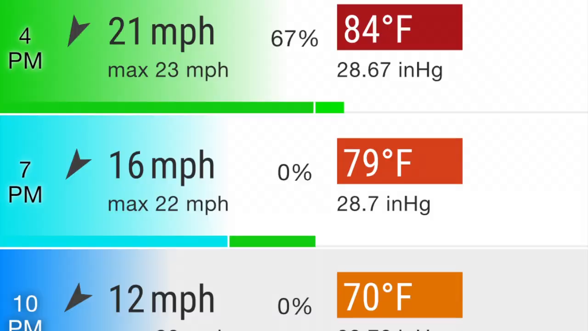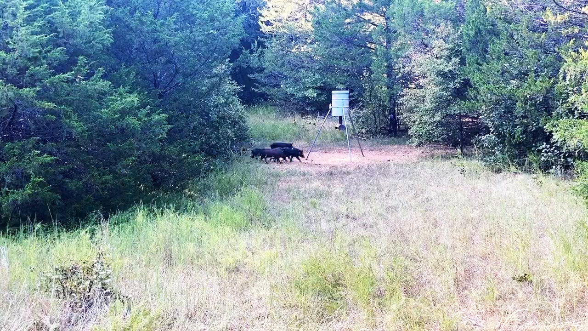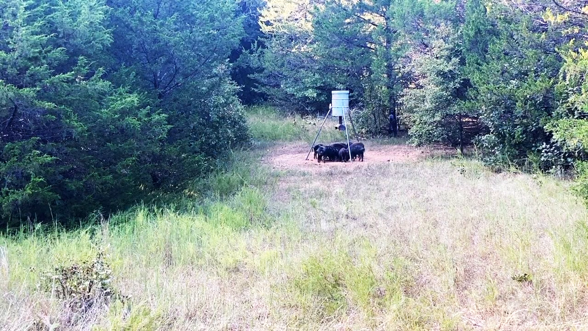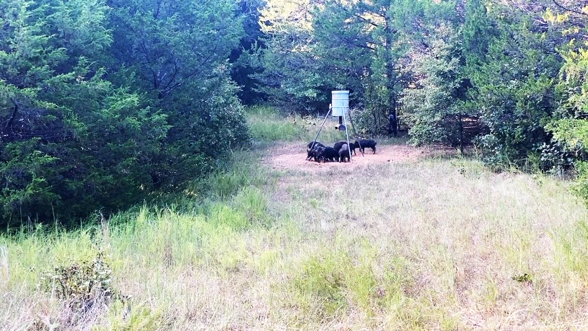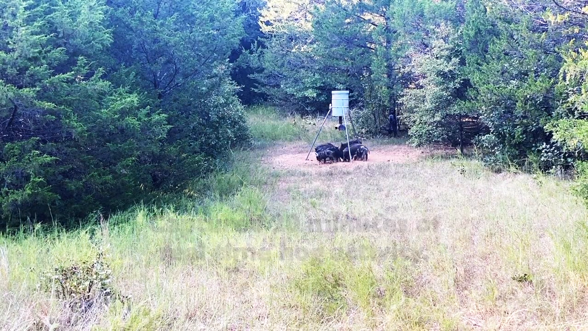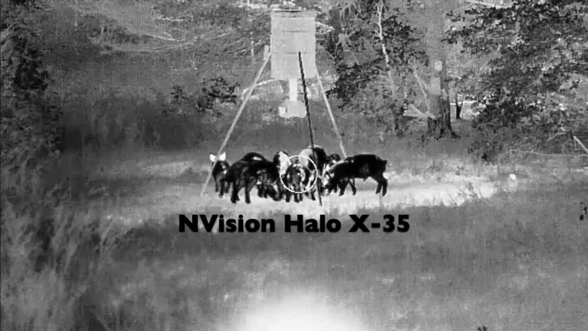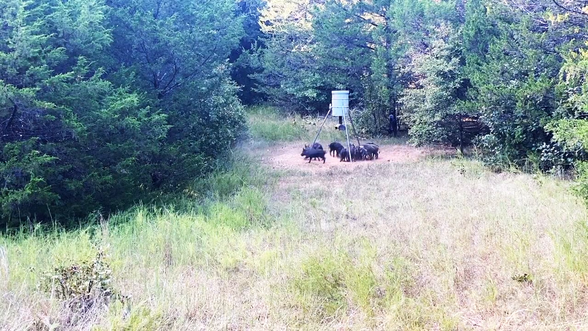I waited 2 days for a perfect north wind. I got set up around 5 o'clock, an hour before the hogs had been coming in according to the game cam. I watched the sounder for about 10 minutes. This is in fast forward. I may do a secondary video on these hogs in real time so people can watch and listen to their behavior. I'm not going to lie, it's not easy to keep your finger off the trigger when hogs are in your crosshair, but I was waiting for the larger sow to rush in, but to no avail.